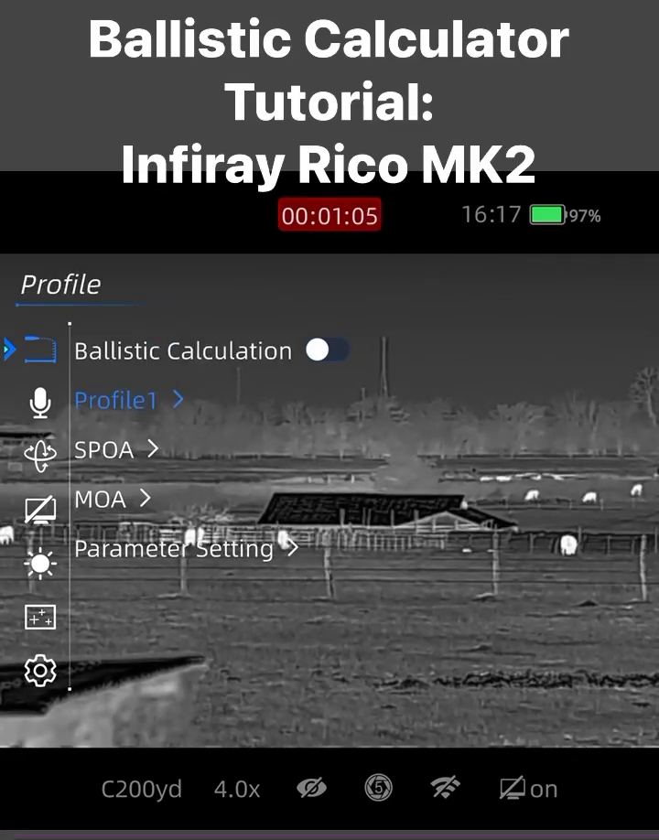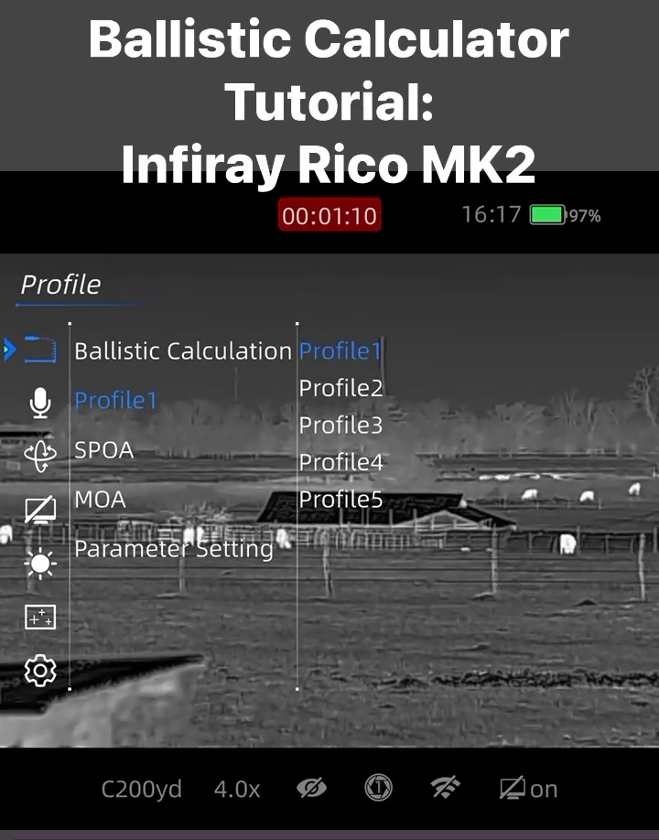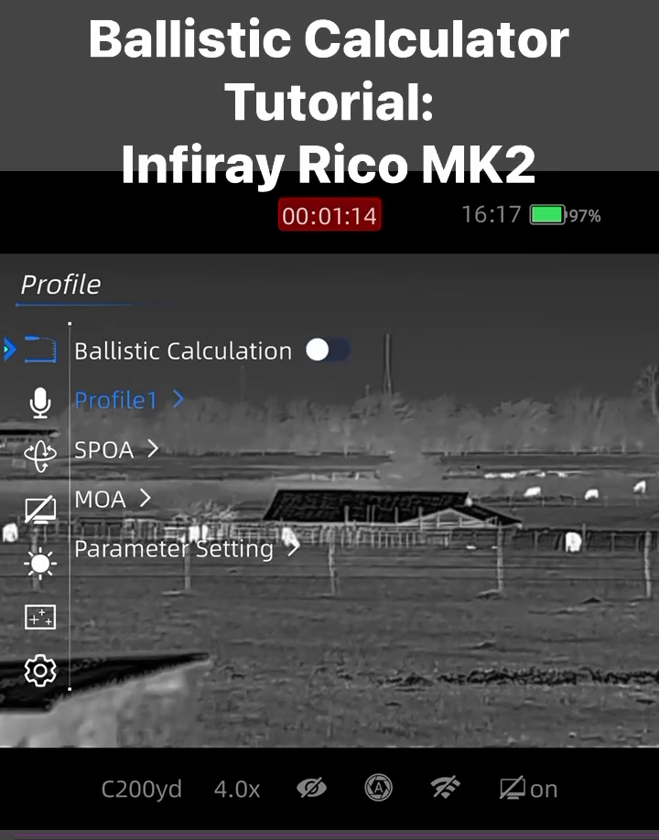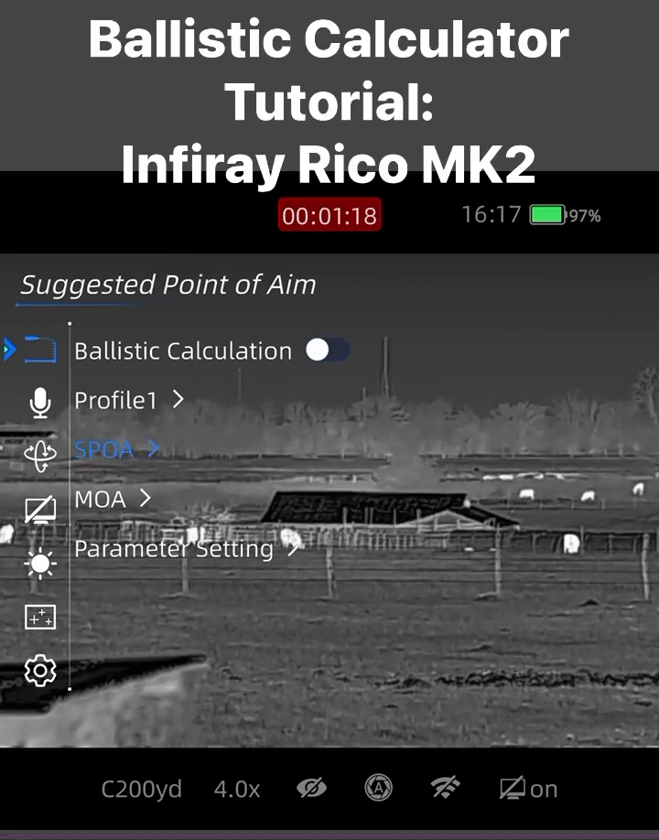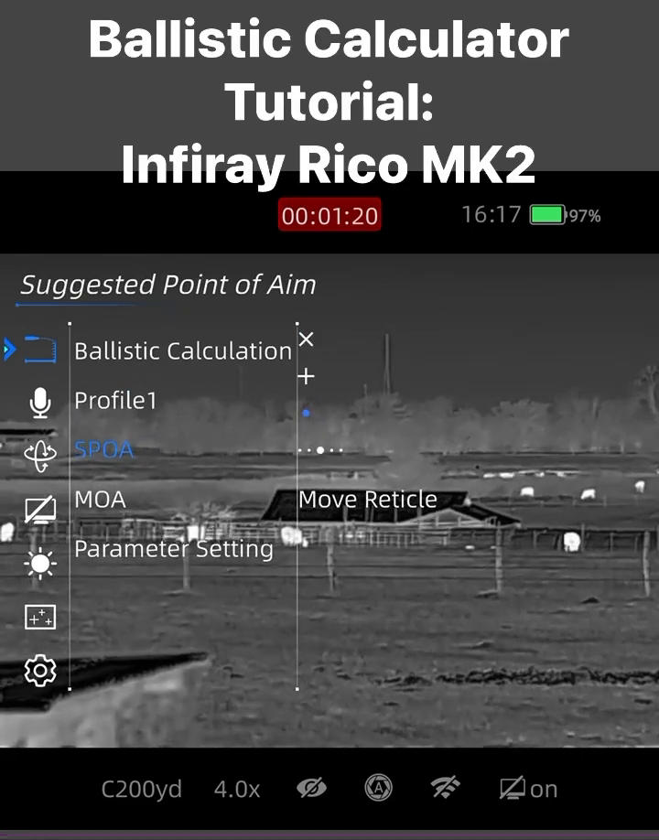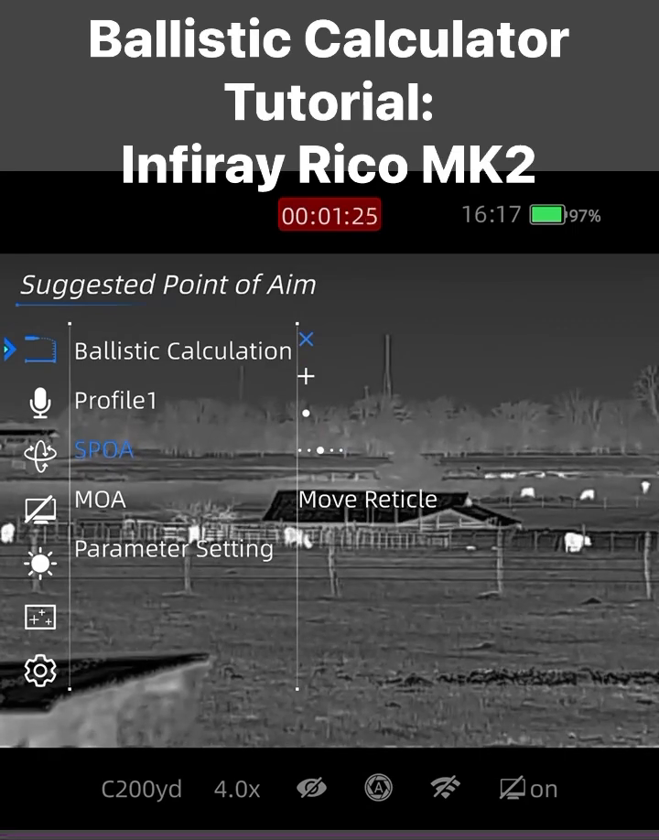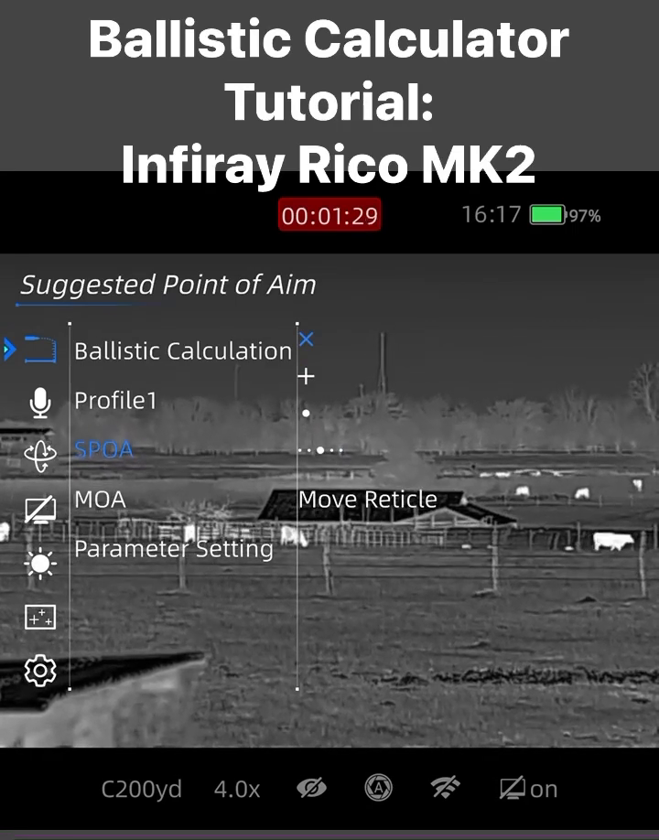You've got your ability to select profiles. You can go into profile, select 1, 2, 3, 4, or 5. We'll select 1. We'll back out with a long press. We'll go down to our suggested point of aim, or SPOA. You can select whichever one you'd like. I like this X. It seems to show up the best for my eye. So we'll select it and then back out of it